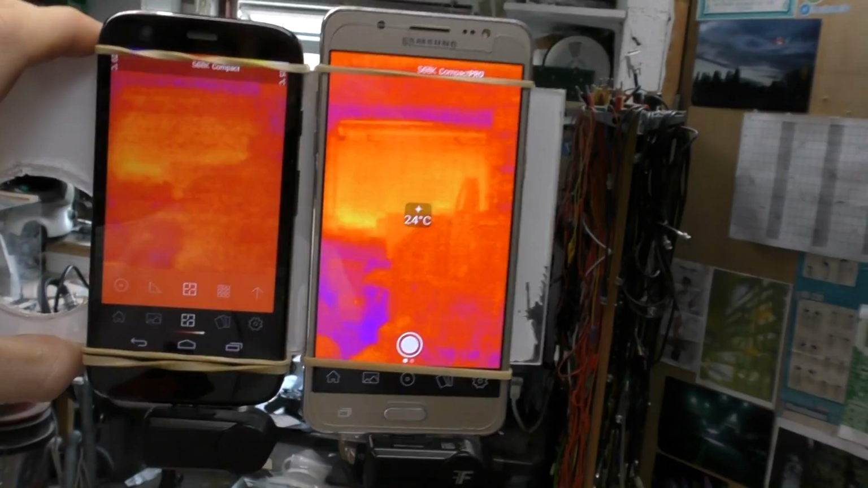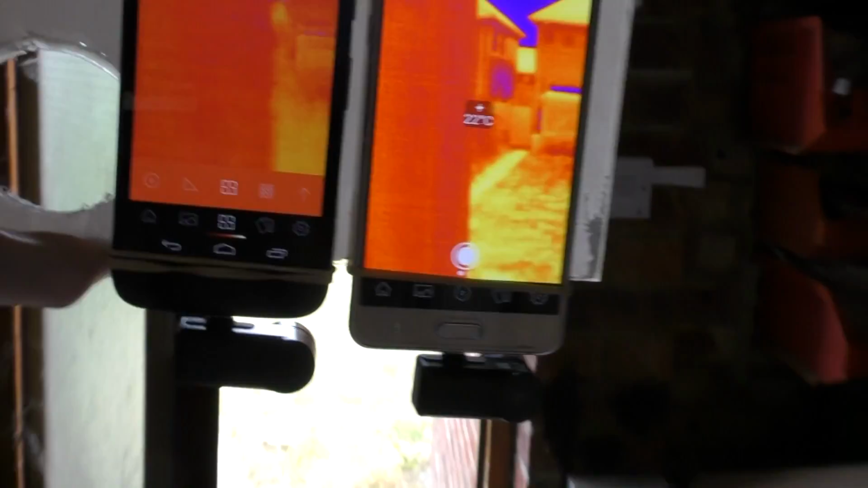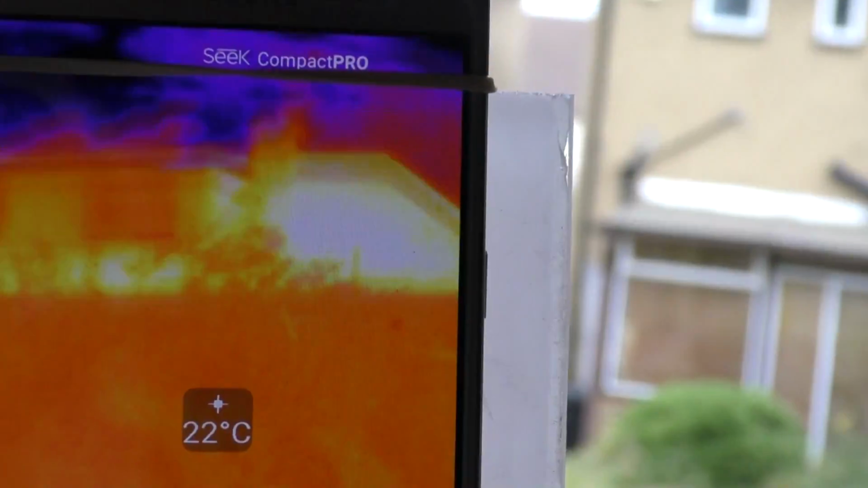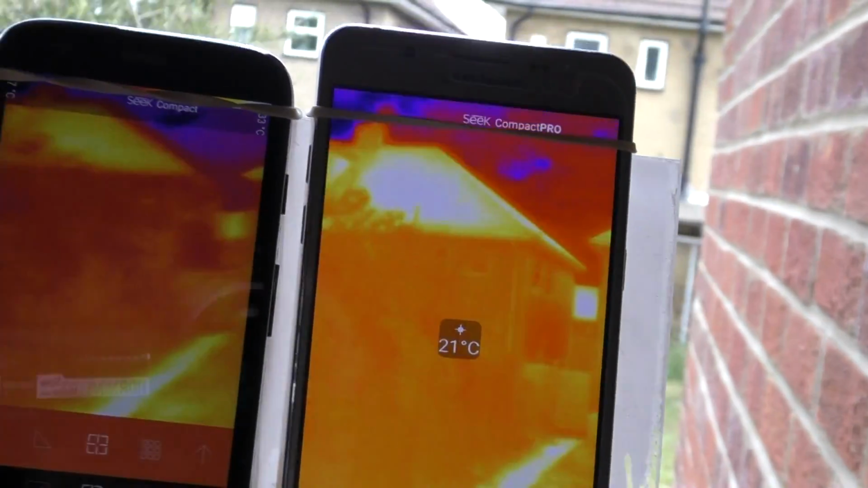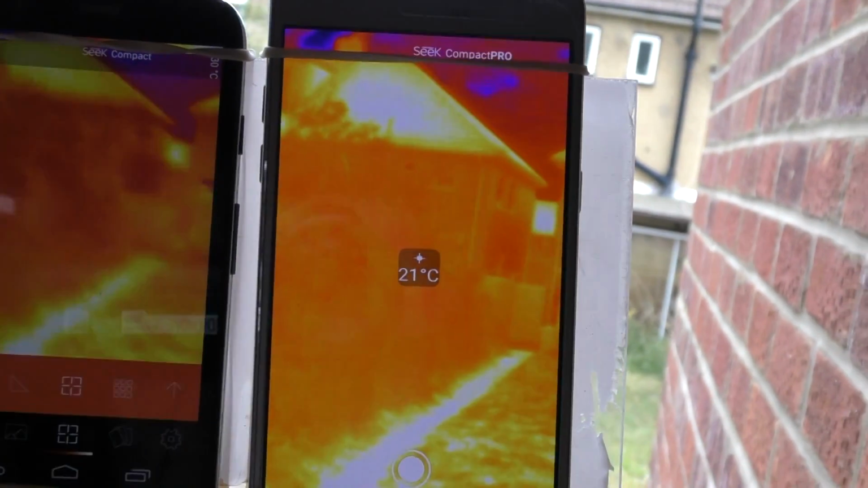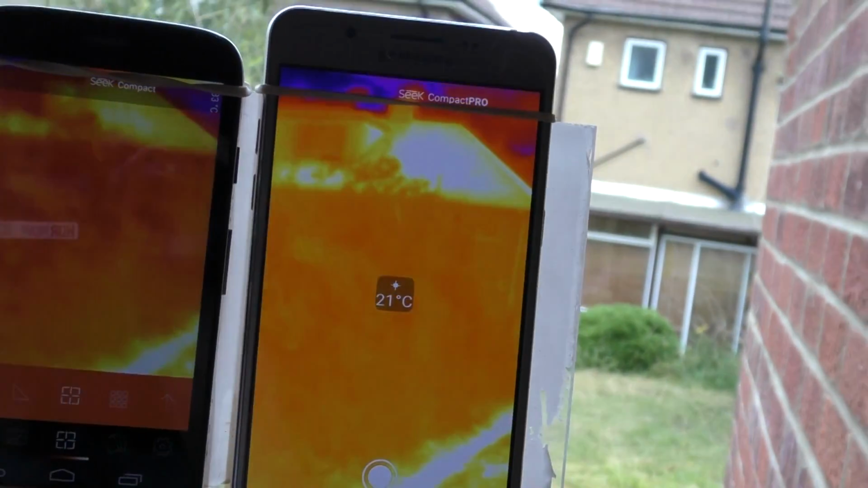Right, just doing an immediate side-by-side comparison of the two models. The image quality on the new one is very noticeably better, both in terms of resolution and noise. For example, if we go out here, we can see we've got much cleaner edges, much better definition, and it's overall quite a lot nicer, which of course you'd expect, but it is possibly more difference than just the difference in resolution would lead you to believe.